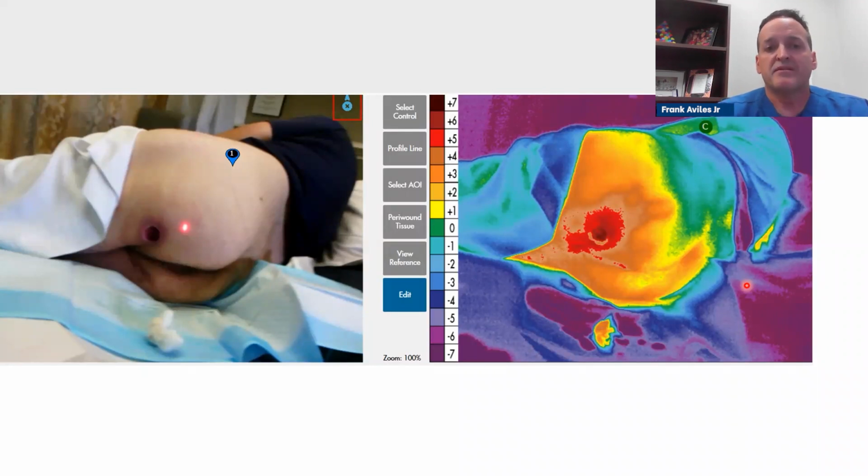And so this is a patient that I became good friends with, but he was seen in an outpatient clinic, and he was not making progress. His wound was only 2.1 centimeters deep, and it was red. So according to the team, this wound was not regressing, but it was not progressing.